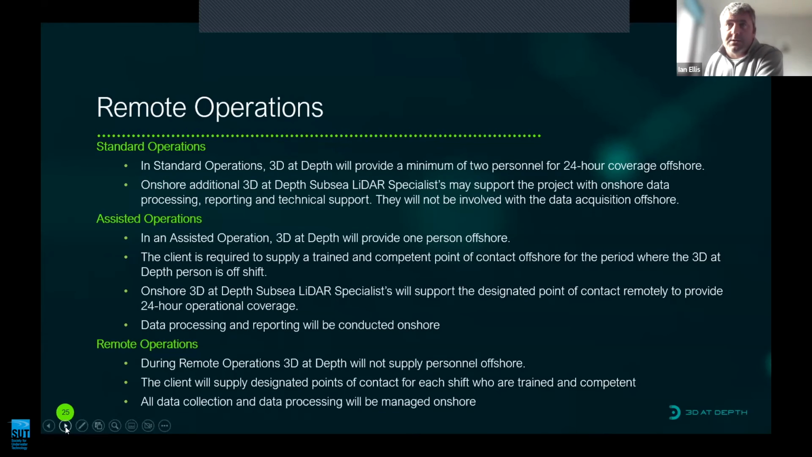Remote operations for us is where we provide no one offshore, and the client will supply points of contact who are trained and competent in the use of our equipment. All of the collection will be managed from onshore, and all of the processing will also be conducted onshore.